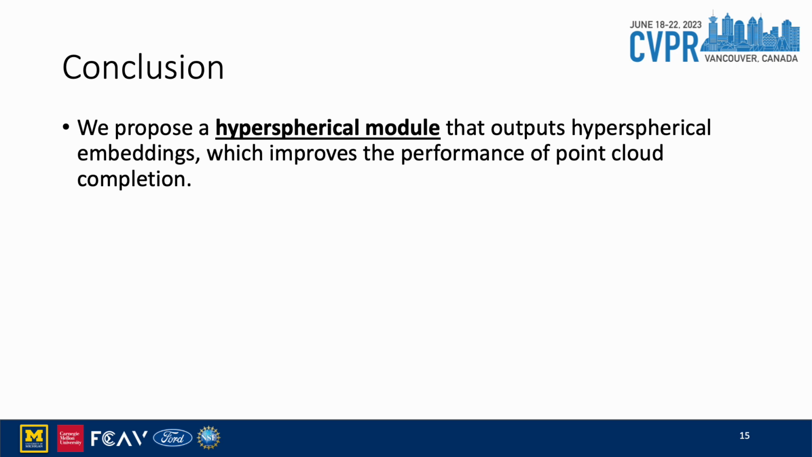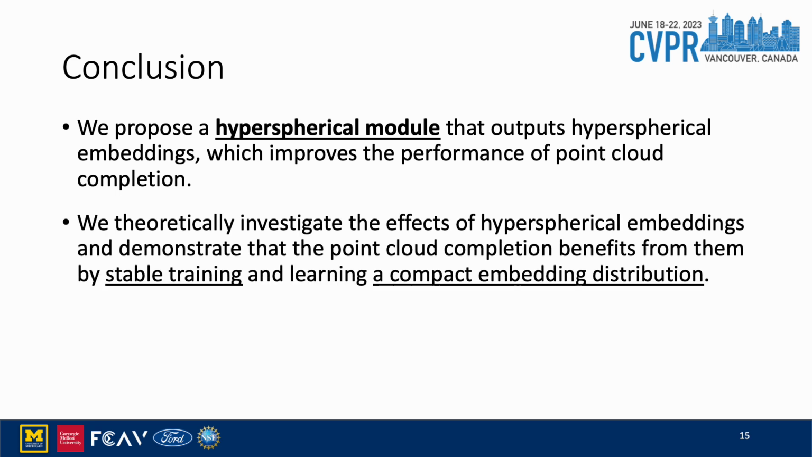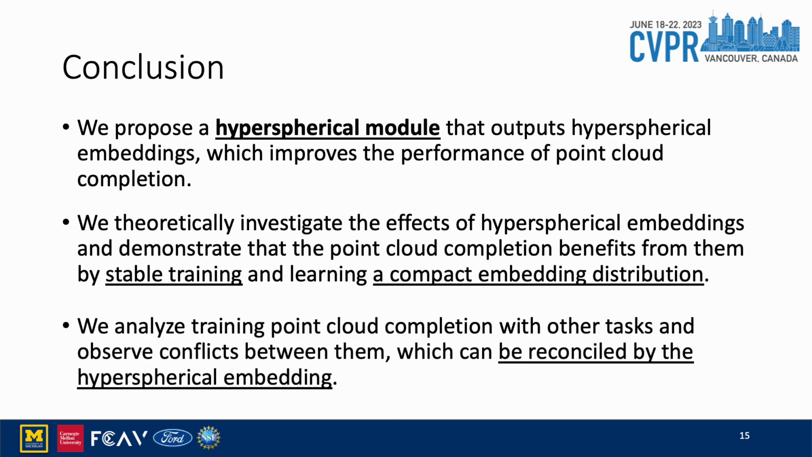To conclude our work, we propose a hyperspherical module that outputs hyperspherical embeddings, which improves the performance of point cloud completion. We theoretically investigate the effects of hyperspherical embeddings and demonstrate that the point cloud completion benefits from them by stable training and learning a compact embedding distribution. We analyze training point cloud completion with other tasks and observe conflicts between them, which can be reconciled by the hyperspherical embedding.